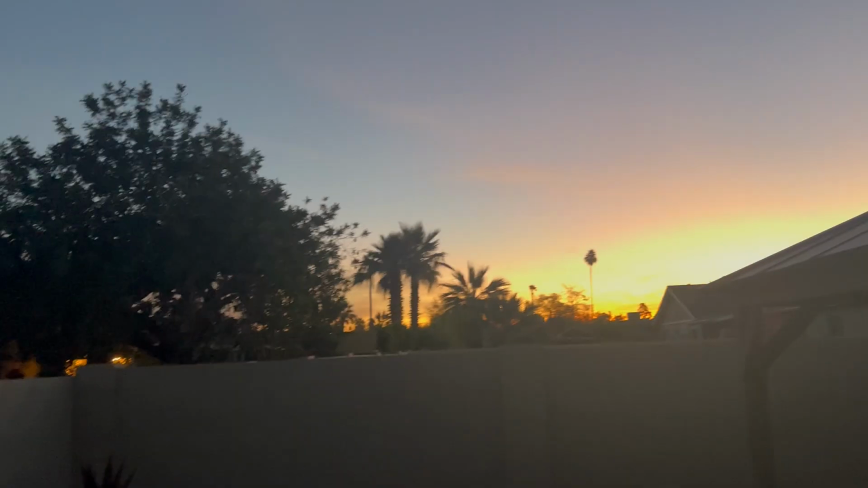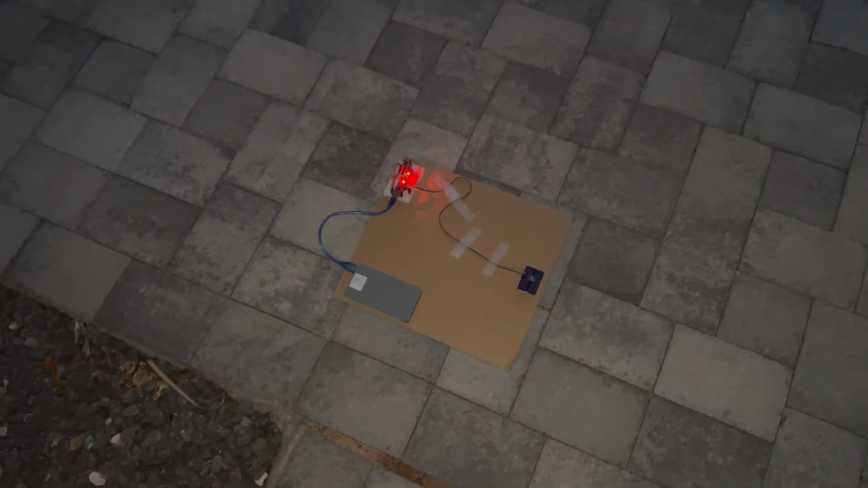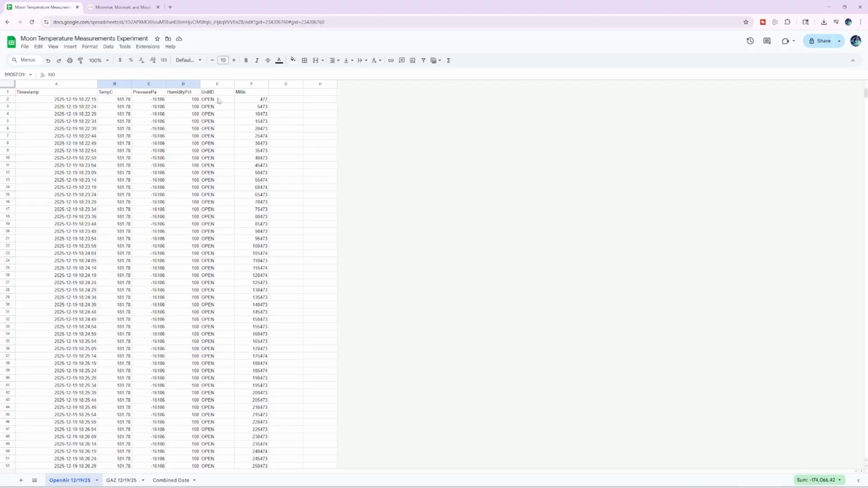Both have lights on still, so they both look like they've been running. And the sun is rising, so we'll take these inside and see what the data says. So I pulled the data, and look how fun this is.